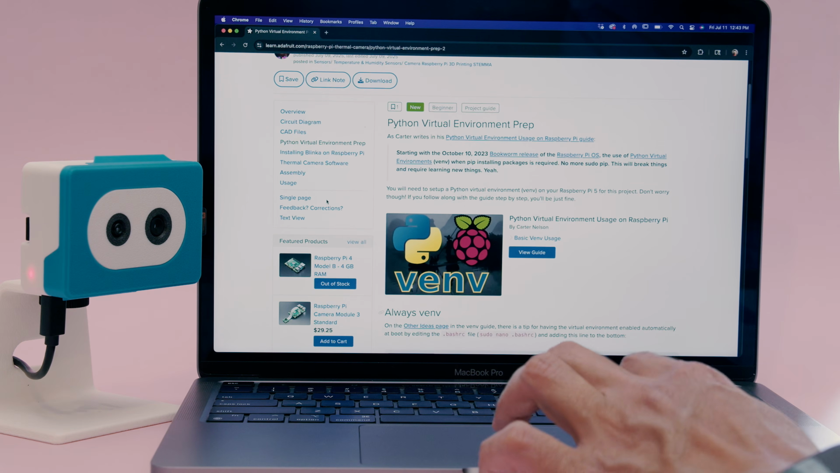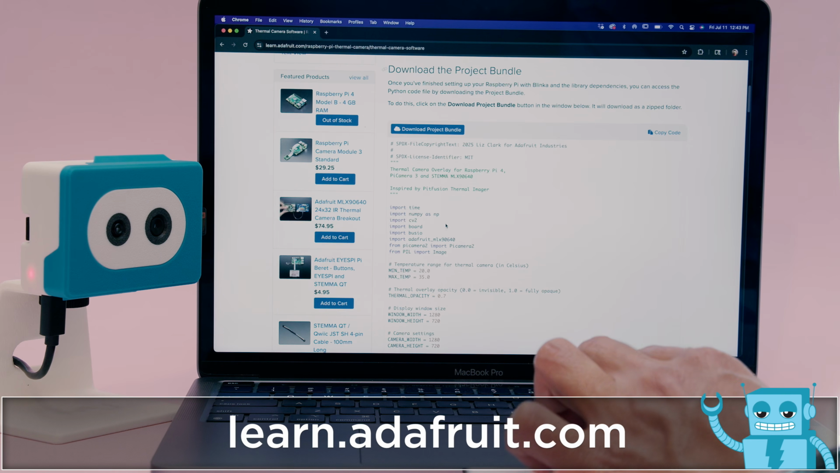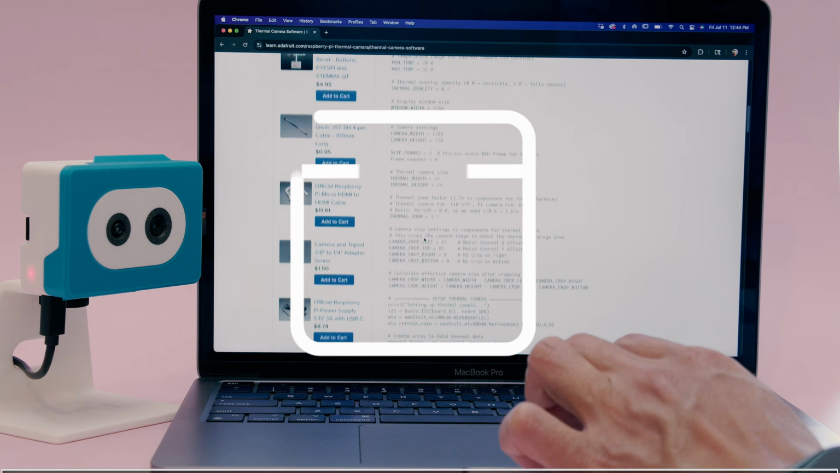The tutorial for this project walks you through setting up the virtual Python environment and installing Blinka, our CircuitPython compatibility layer. Check out our guide at learn.adafruit.com.